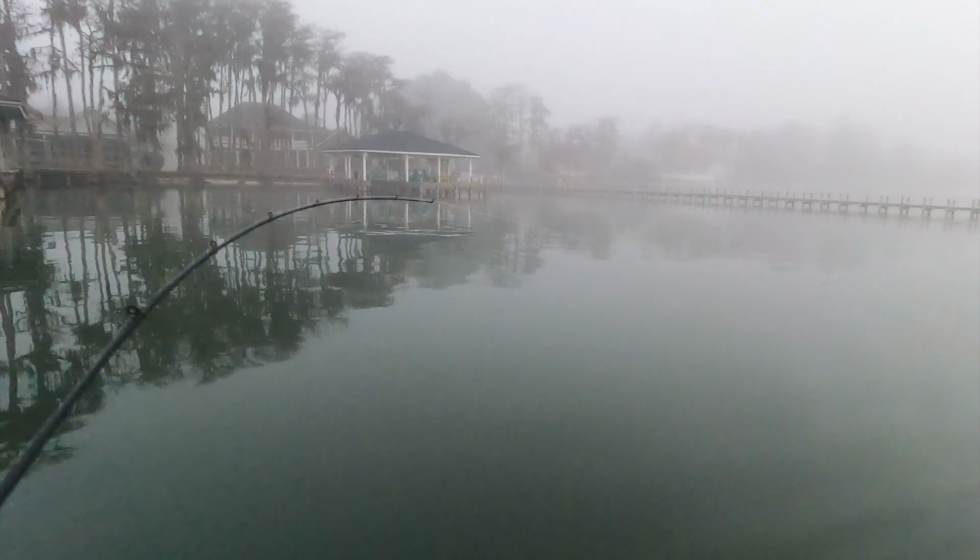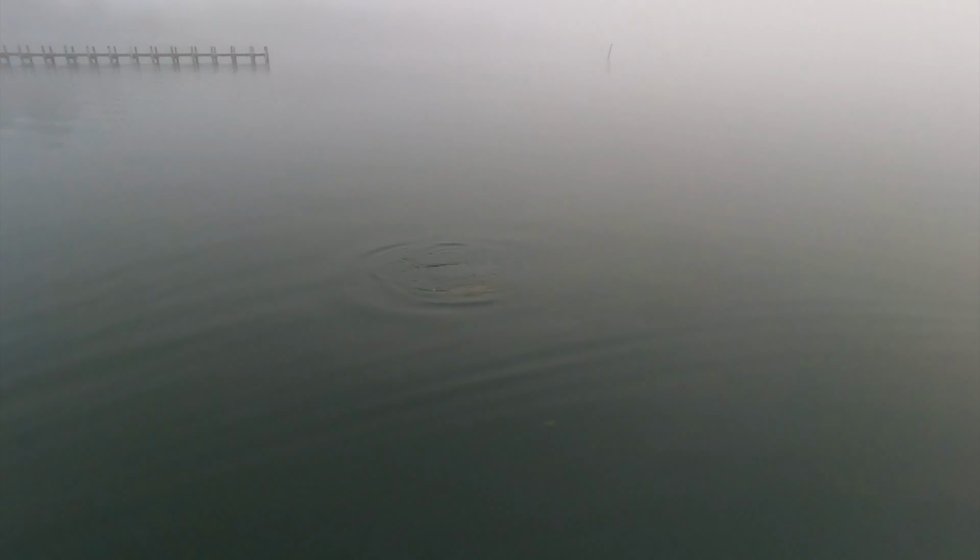First cast with this, I done caught a fish. First cast. Dang, it's a nice one too, fellas. He creamed it. First cast. Oh, this is a nice one. I'm not kidding you, first cast. Dang, it's a nice one too.